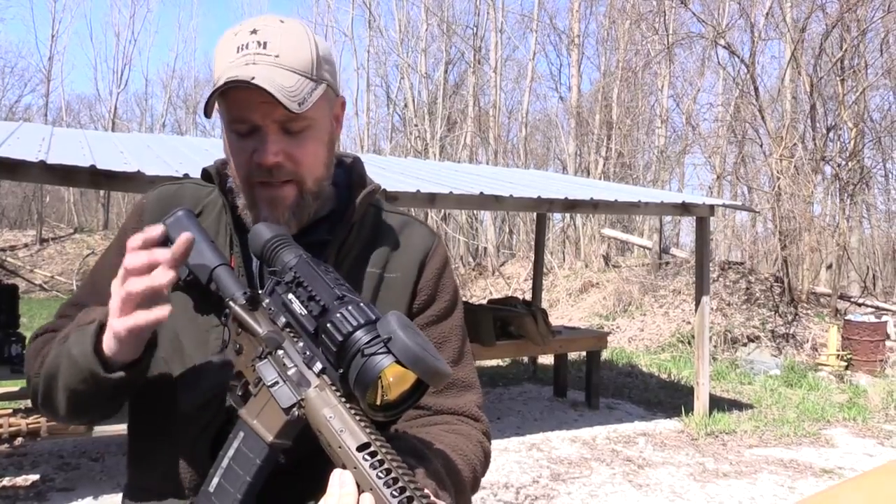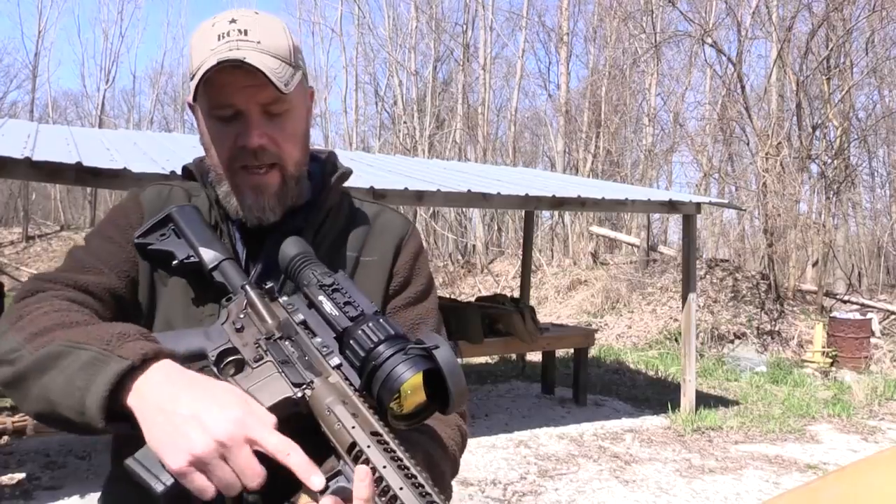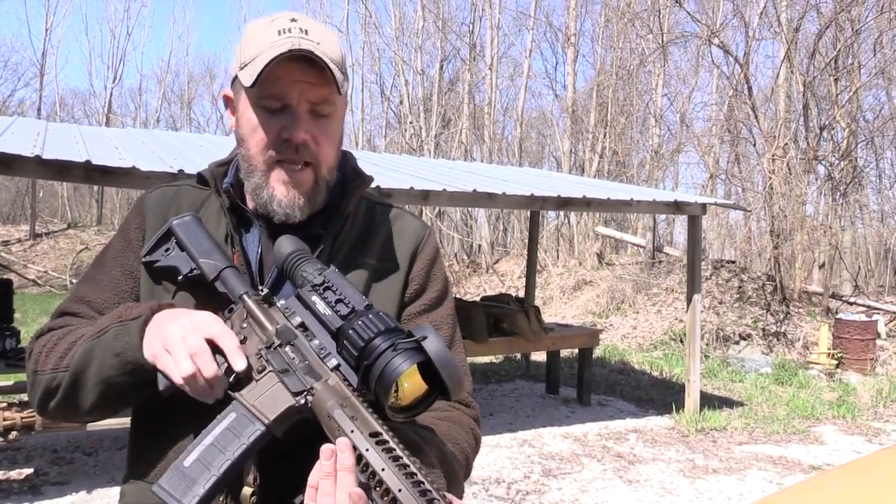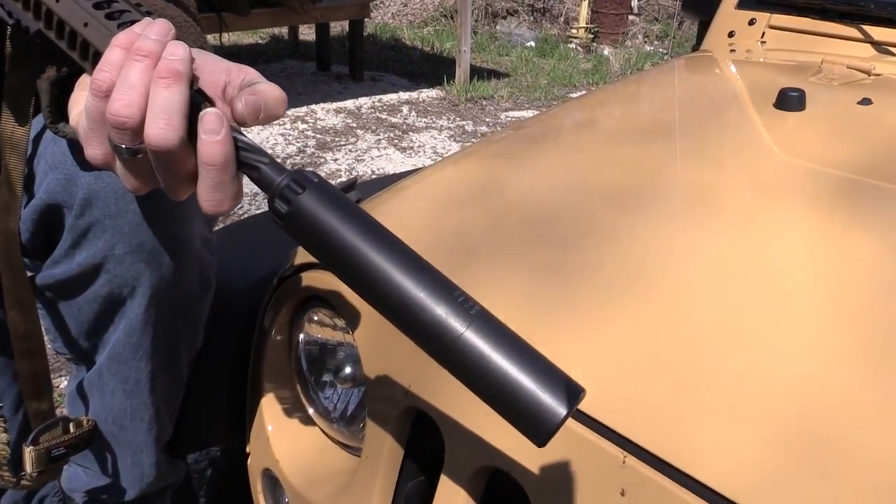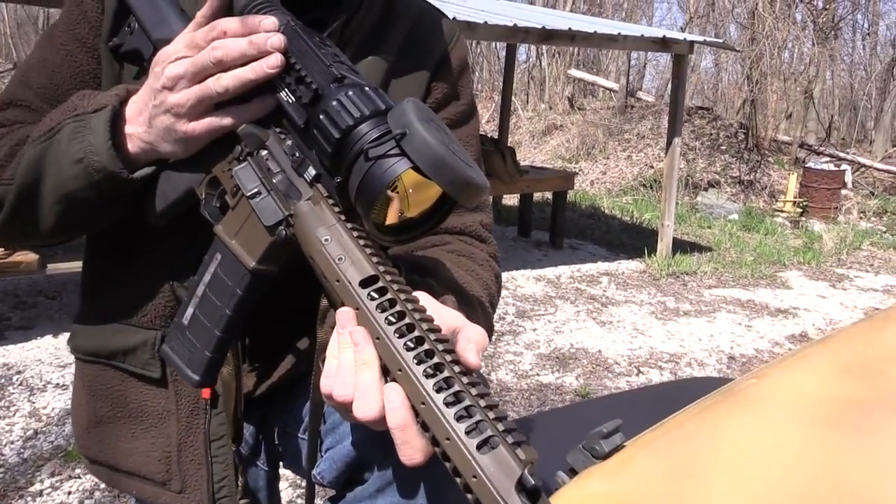I hope you guys enjoyed coming out to the range for what is the maiden voyage for my new pig setup. Now I've got my 6.8 all set up in terms of the way I like it. I have my BCM hand stop here. Pretty much everything else is factory on the 6.8. I have my Recce 7 30 caliber suppressor on the end, and of course the new Zeus Pro.